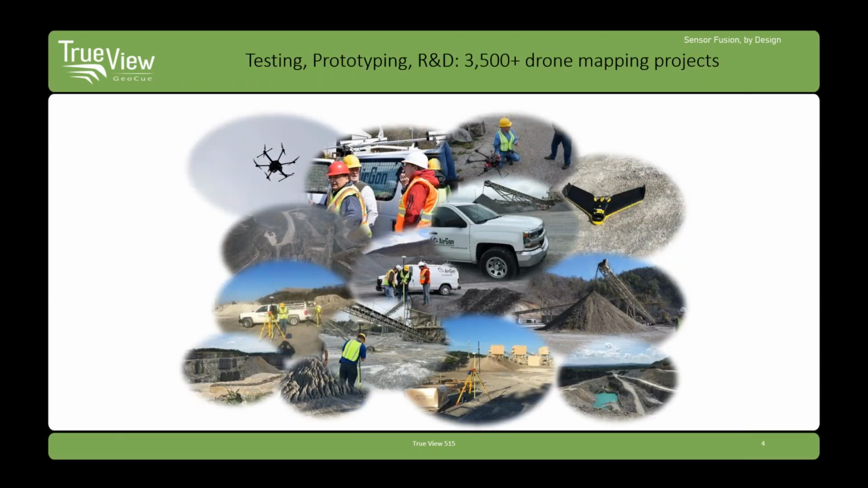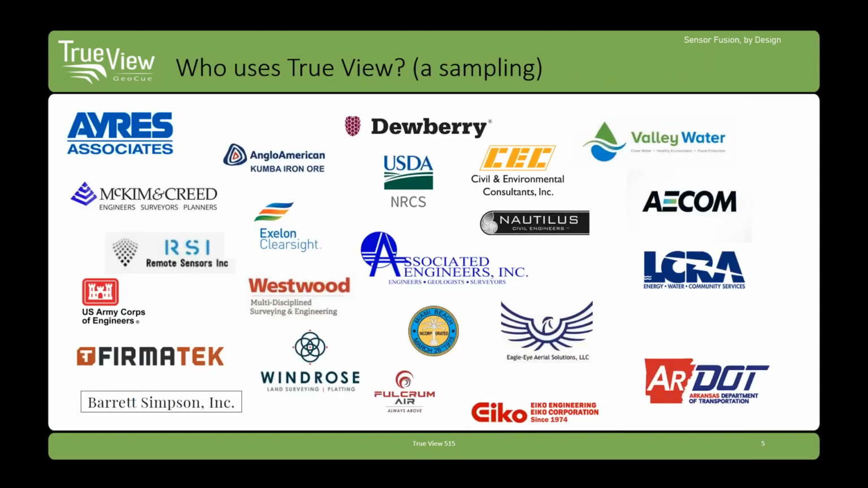We've done over 3,500 drone mapping projects. It's probably more like 4,000. We fly multiple times per day when we're testing systems, calibrating sensors and so forth. And we still engage quite a bit in research projects with customers. You know, how do I do a certain kind of LiDAR or camera type technology?